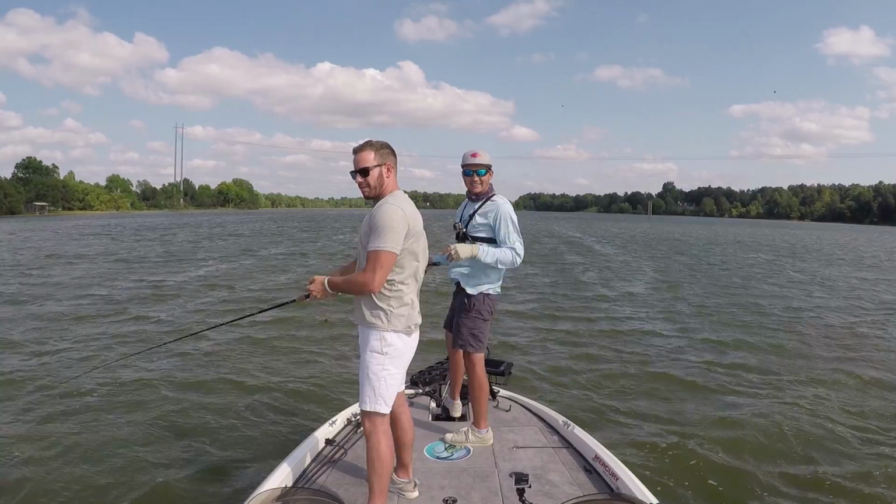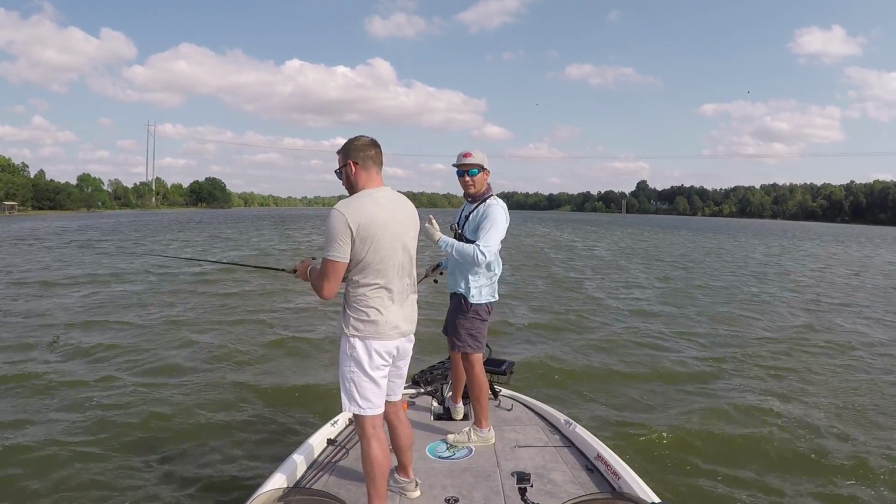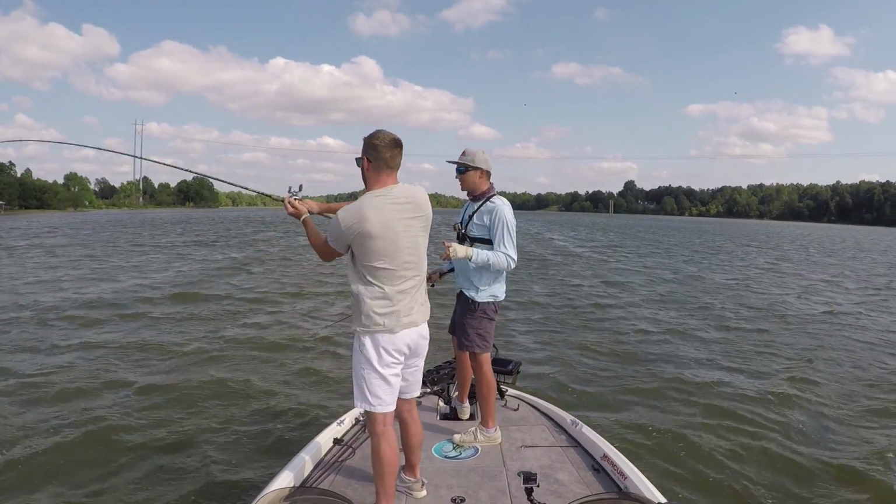When it gets windy like this, guys, it's really tough to keep the boat in position, but as long as you keep the nose of the boat pointed straight in the wind, you can get to these offshore spots, and when the wind blows, these offshore fish bite, so it's definitely worth getting out here.